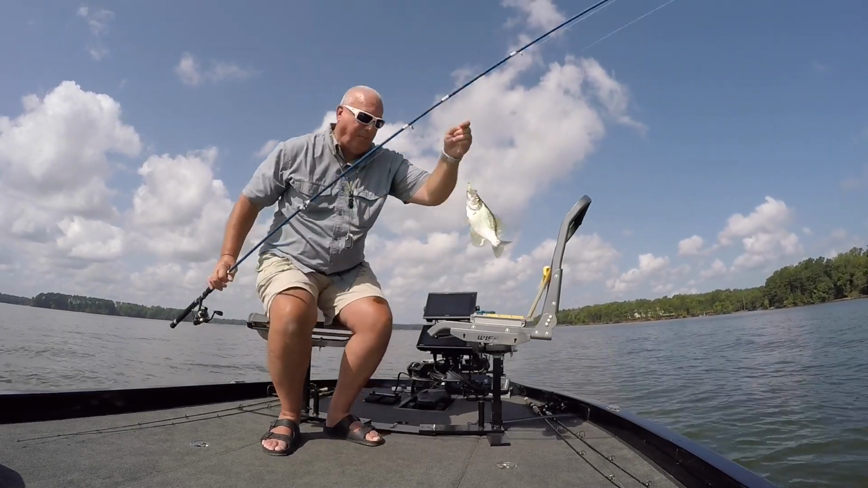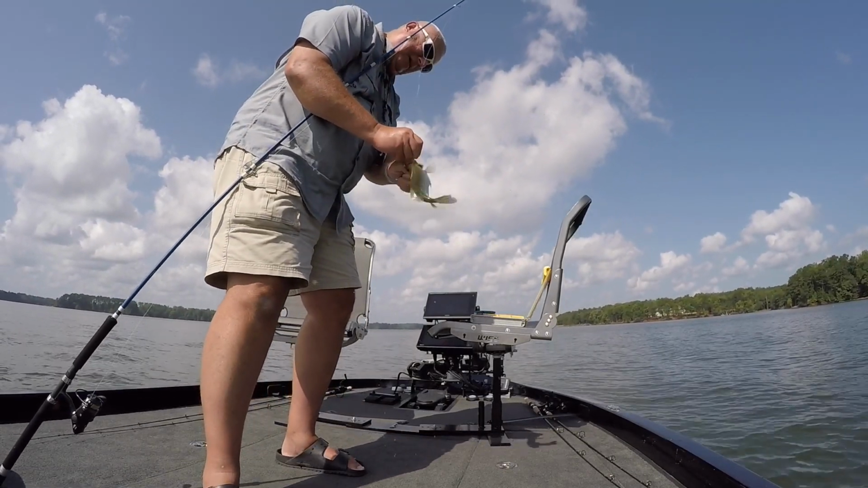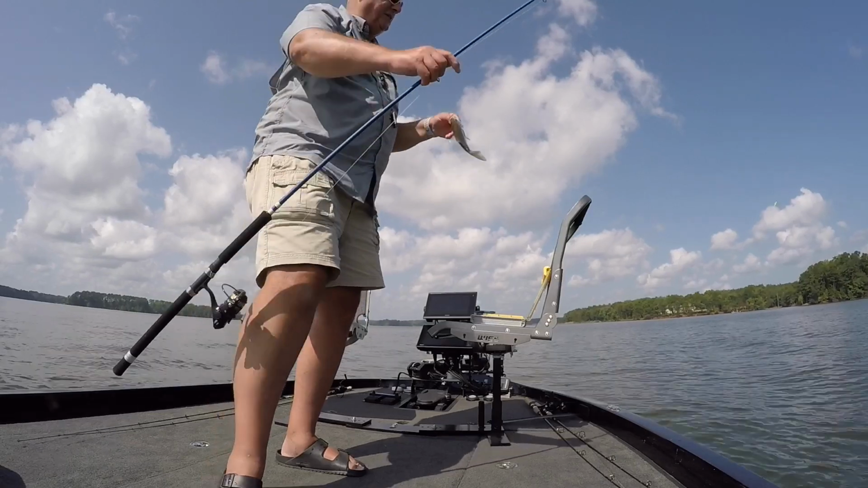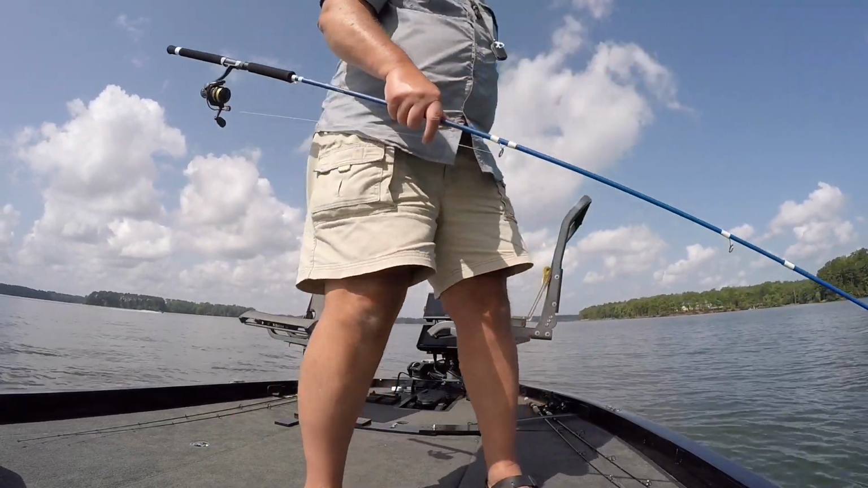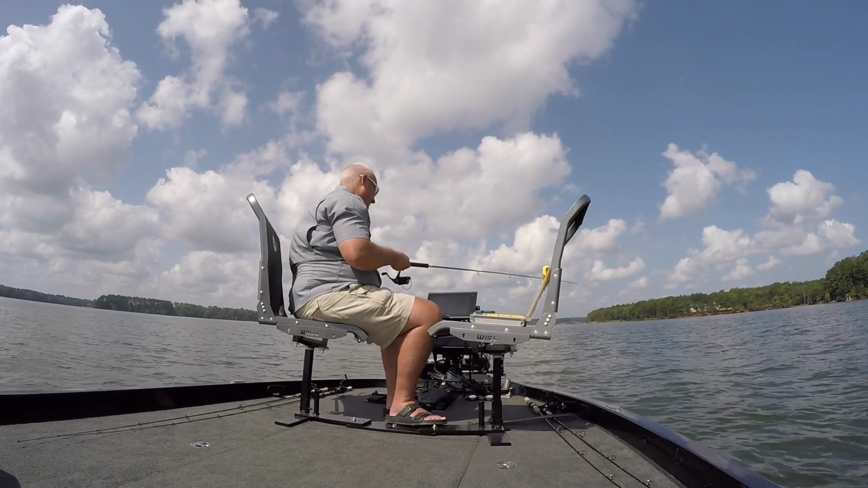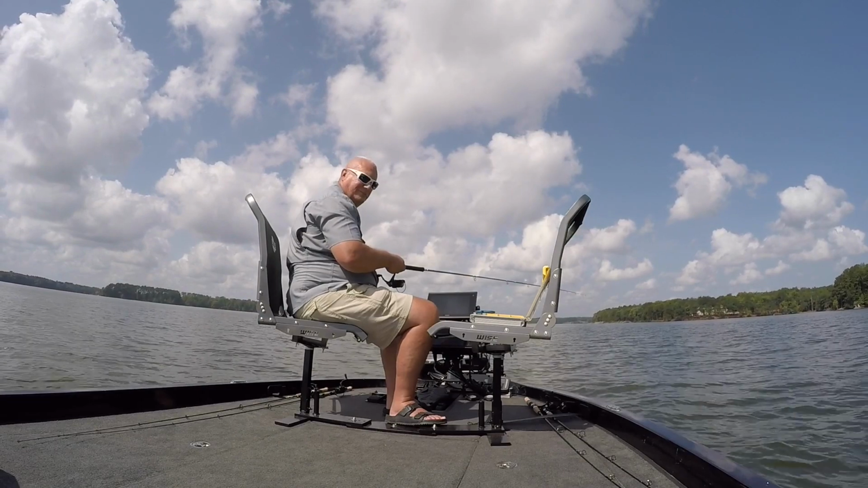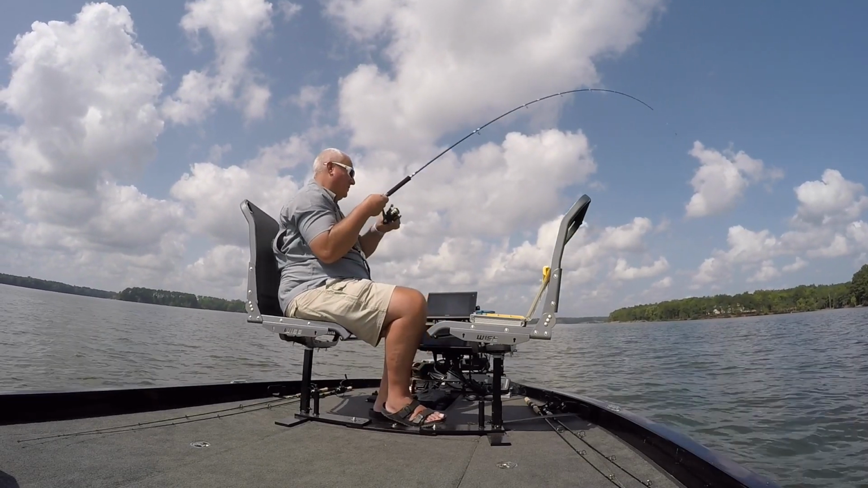They're all schooled up around this brush pile. I see some pretty good ones too. Big ones. Bigger ones, anyway. All right, man, I hope that's a nice one. It felt like it.